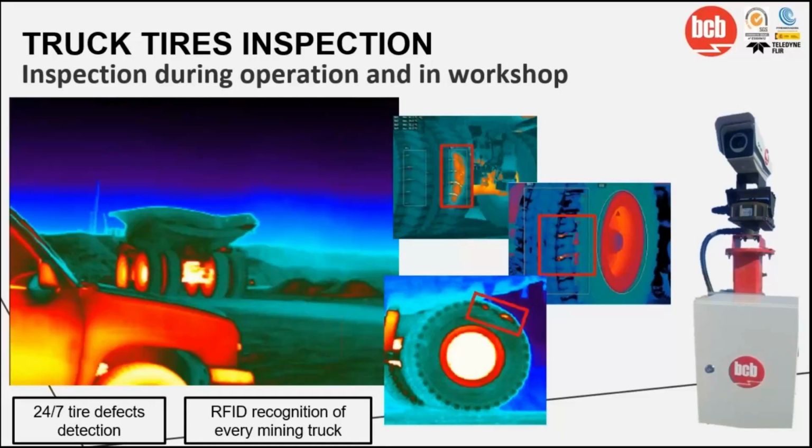For example, in the one at the top, with thermography, it's possible to see the wear that cannot be seen with the naked eye. And in the other pictures, we see hot spots in the tire. We can inspect the vehicles either in the mechanical workshop or even moving during the operation. Also, the system has the capacity to recognize the truck and the specific tire that is damaged.